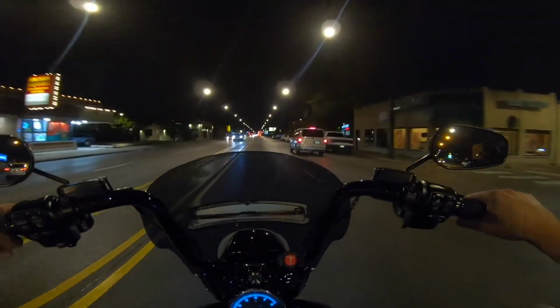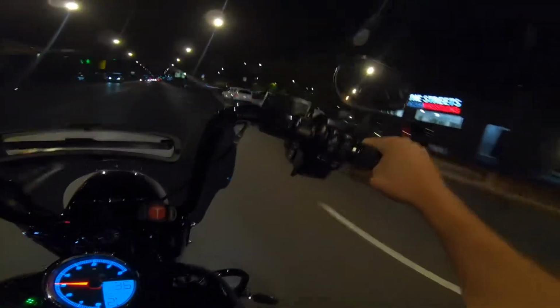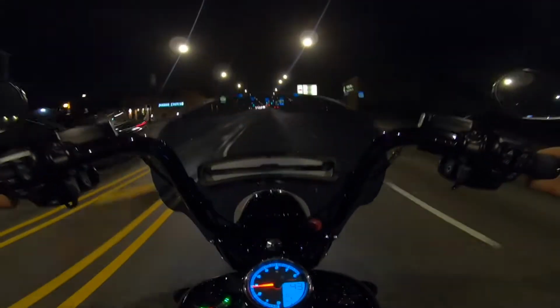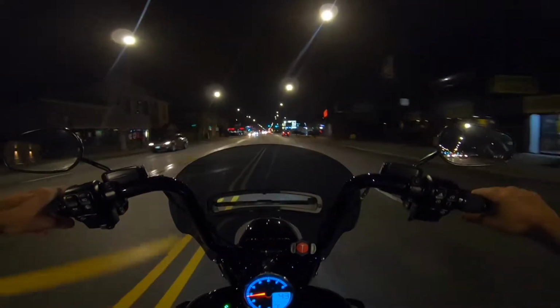Why is this guy stopping? See that? Slamming on the brakes, no turn signal. Making me nervous, thinking that someone's pulling out or something.